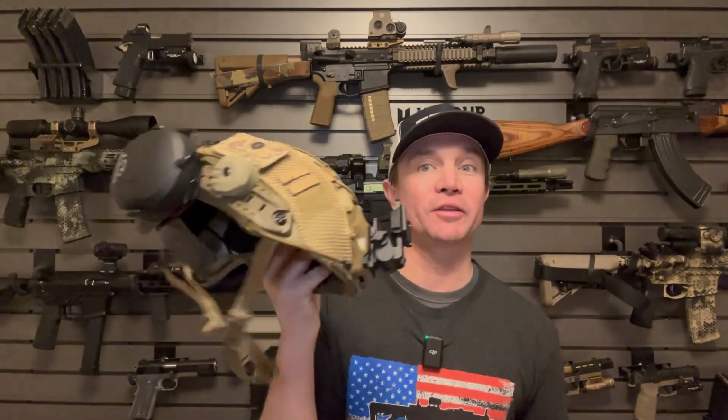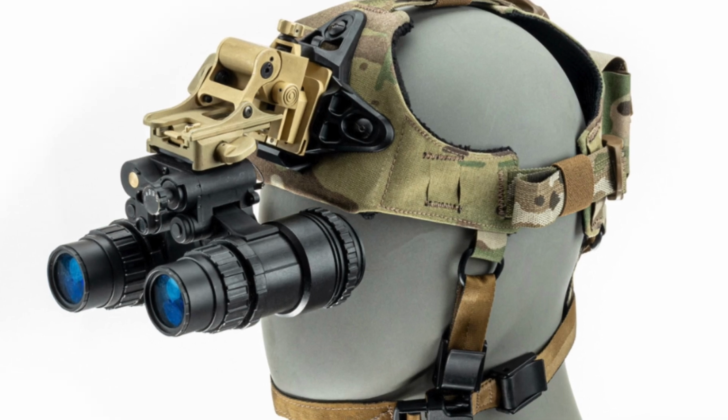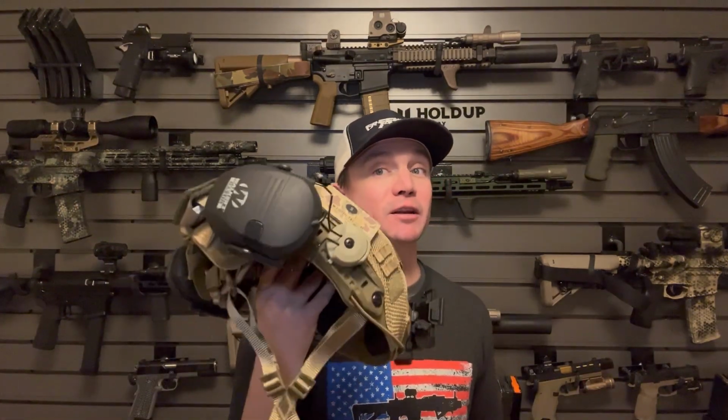But so you're going to want to mount this on a helmet. Now, they make like skull crusher straps and stuff. I don't recommend that. I recommend a helmet for sure. Now, you can get a very nice, very expensive helmet. You can go ballistic rated if you think you need that. A bump helmet is going to be lighter and it's also going to be more affordable. This is a very cheap helmet that I got off Amazon, designed for like airsoft, but it has worked great for me so far.